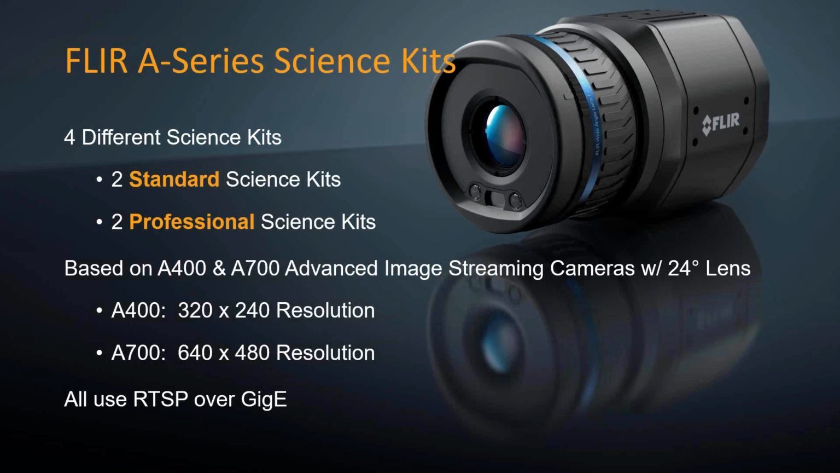The standard kits include everything that you're going to need to get started, while the professional kits include everything already in those standard kits, plus a few unique options that provide even more value and system flexibility. These kits are based on the A400 and A700 advanced image streaming cameras that are offered for the automation and industrial safety, and they include a standard 24-degree lens. So we have both an A400 and an A700 standard science kit, as well as an A400 and A700 professional science kit.